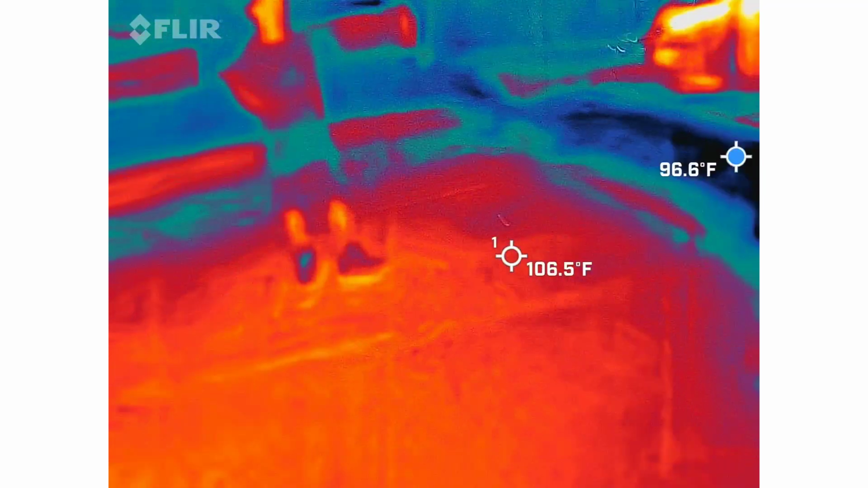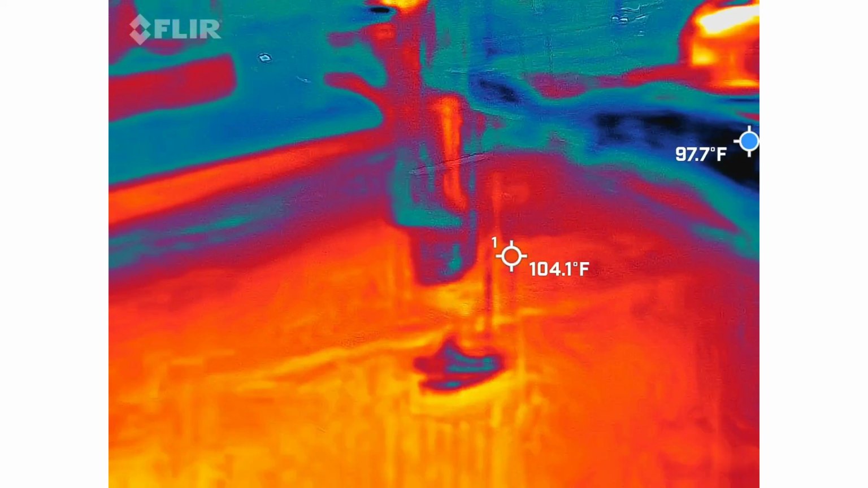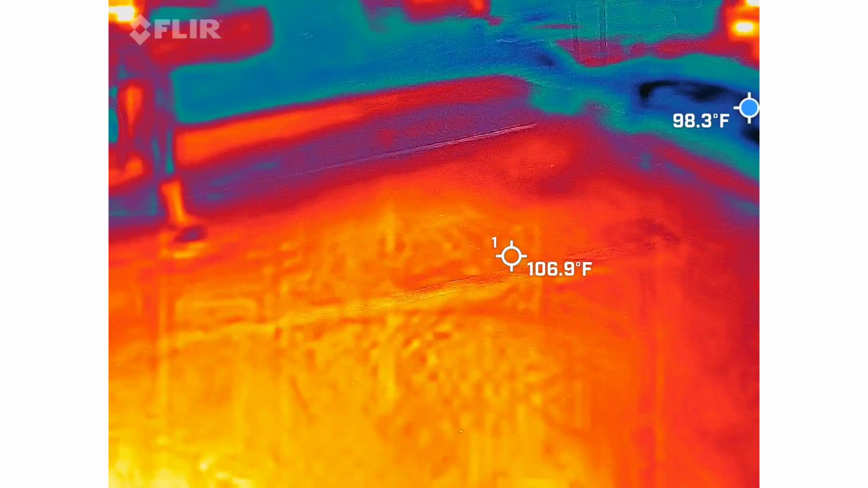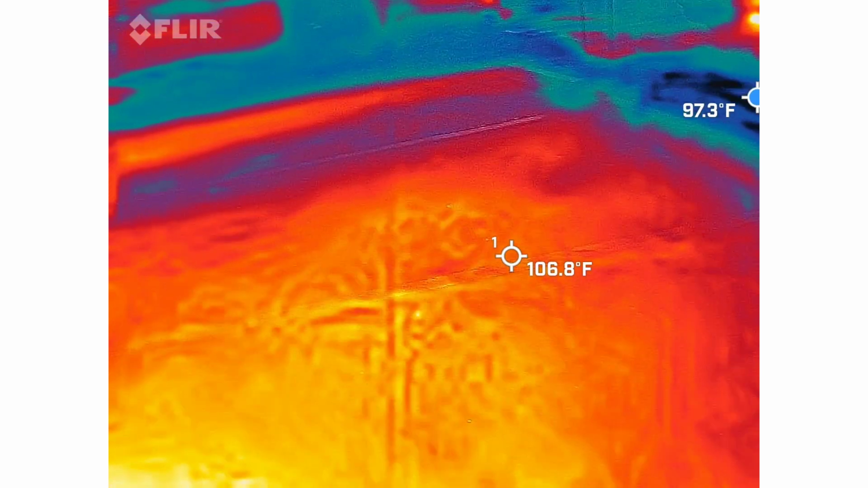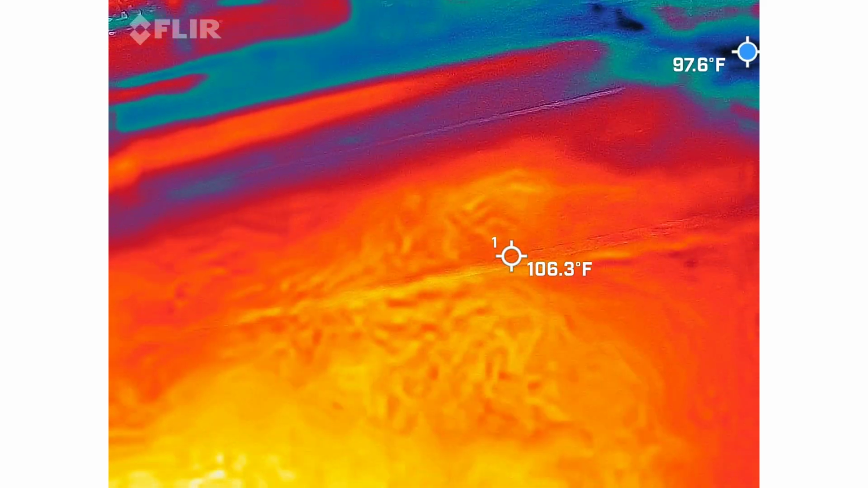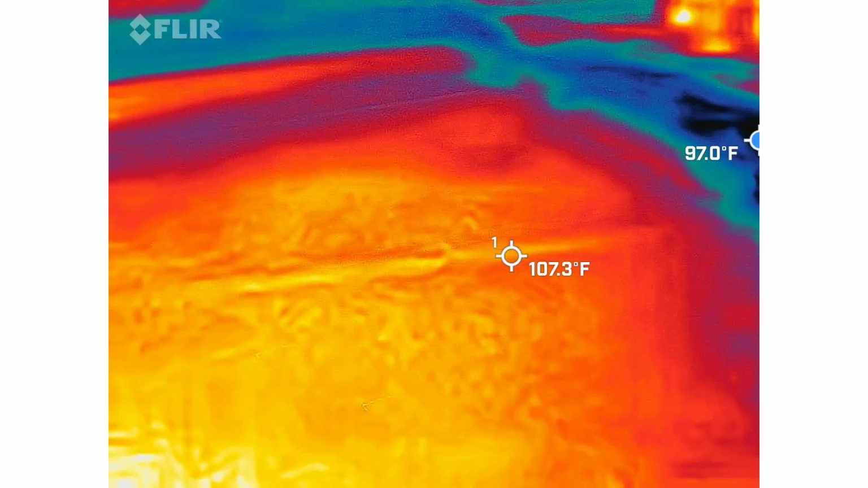So this particular video was taken by an 8-year-old girl. Keep your eye on this blue person walking towards us. Let me play it again. It happens fast, but there it is. Oh, was that an actual apparition? There was nobody there.